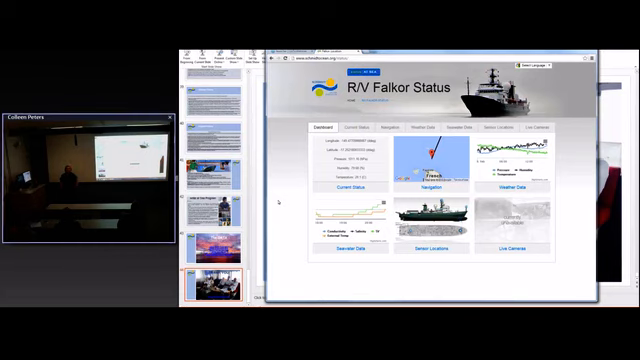Anybody else? Yep. What's the relative breakdown of international scientists versus US? You mean from cruise to cruise, or just within a cruise? Just on average through a field season?